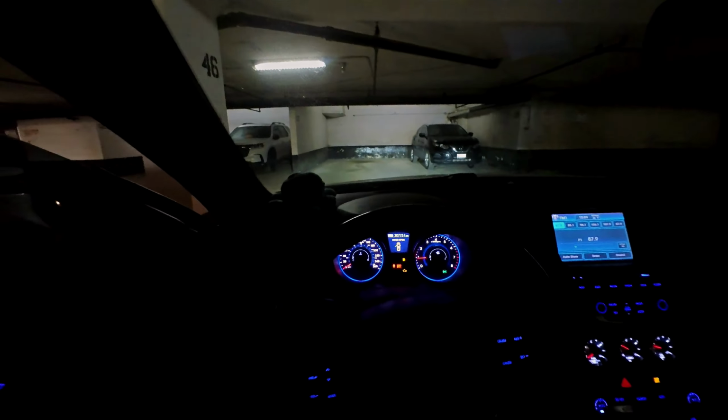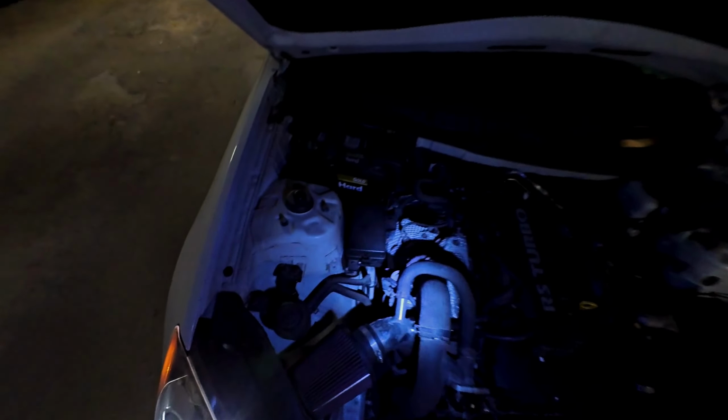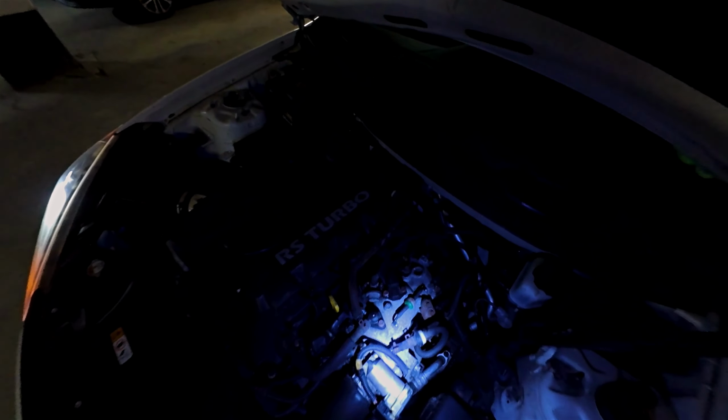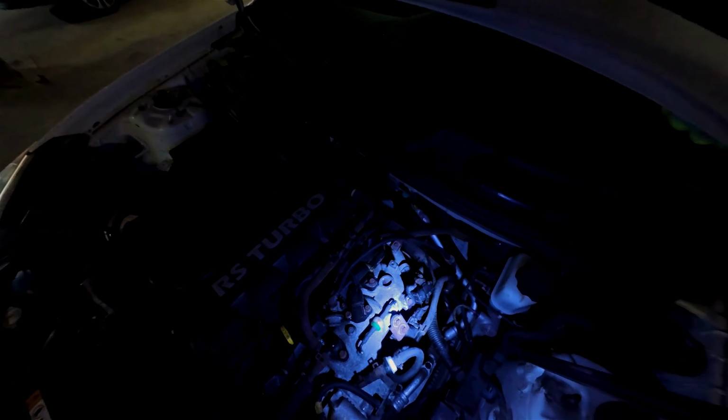And let me show you guys something under the hood. What we have is a cold air intake, obviously a blowoff valve, but this isn't the issue. The issue here is this new part right here, the intake manifold. Alright, so the engine intake manifold was completely cooked, and I'll show you guys what happened.